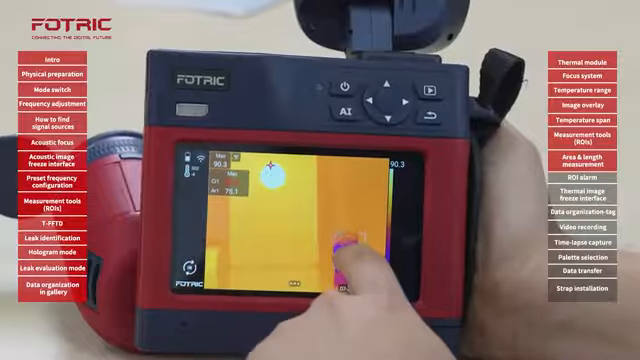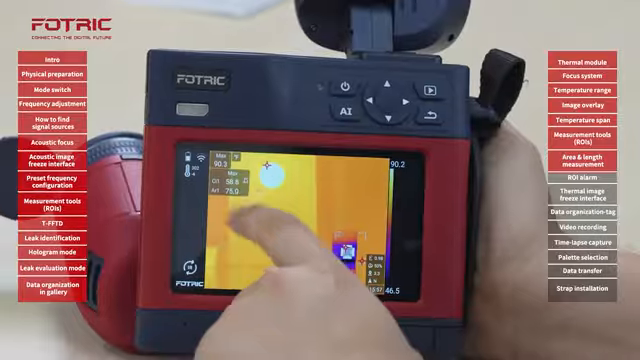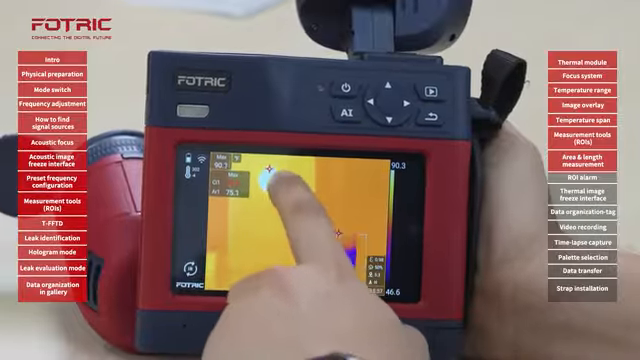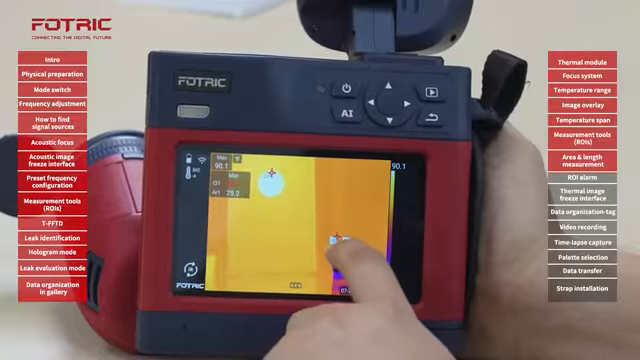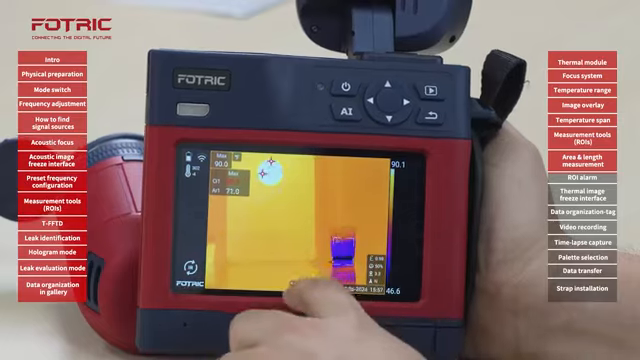If I bring that, let's say, to this one, we will see how the color disappears. I'm going to bring it back. And I can do the same for low temperature. This is particularly useful when I'm working with equipment which temperatures I need to control.